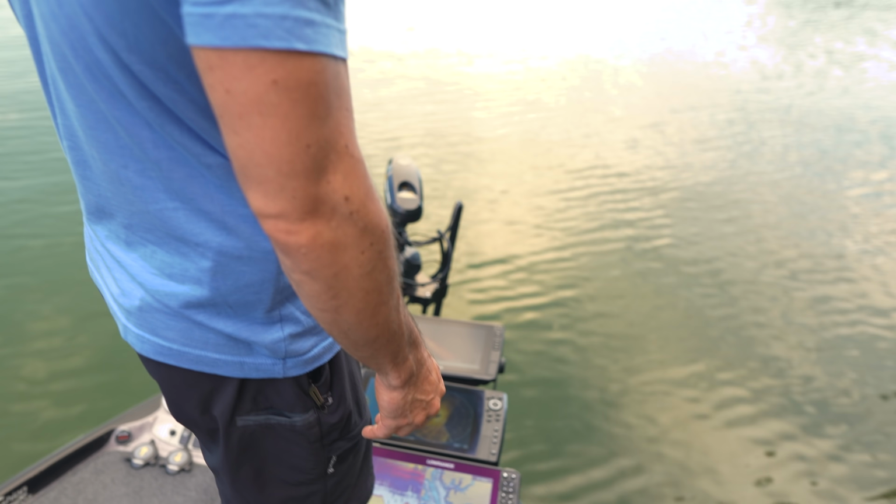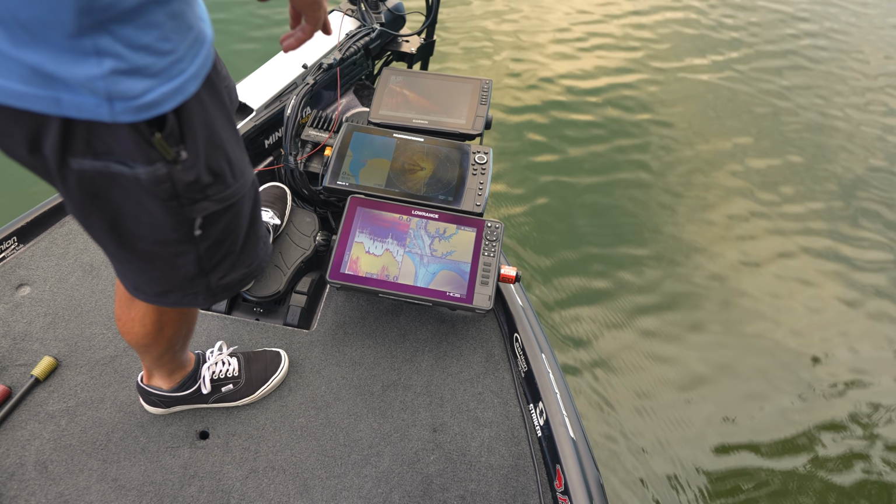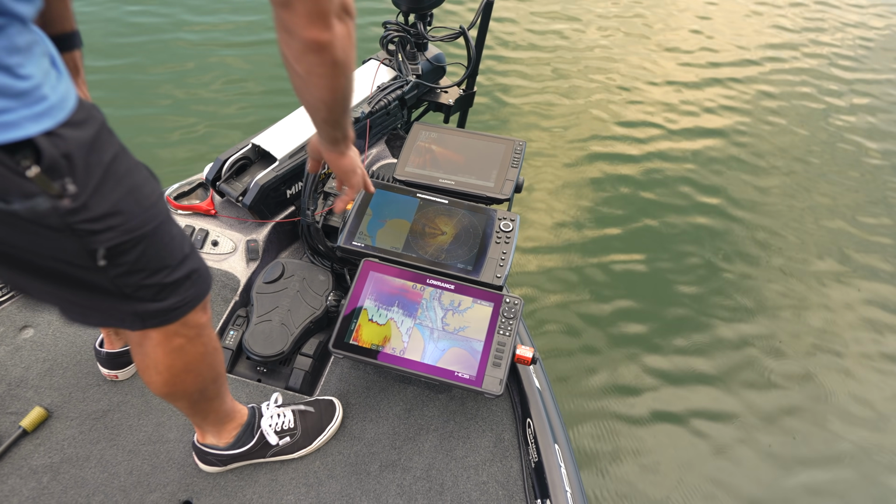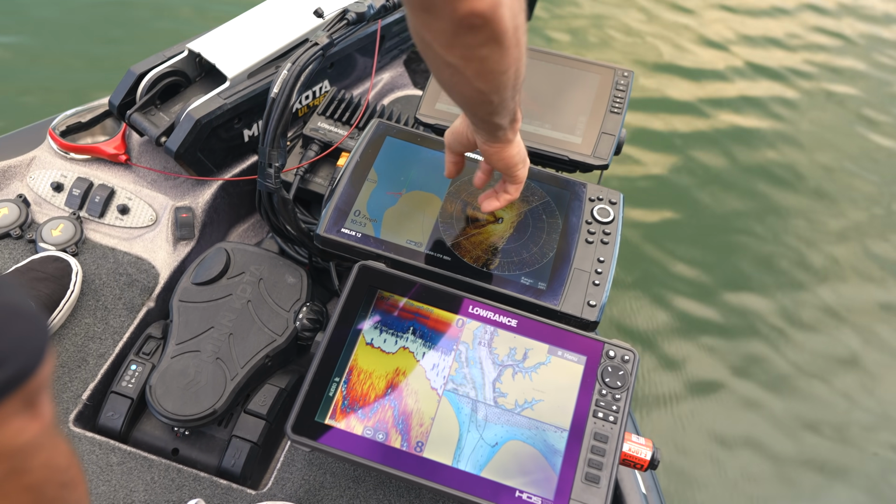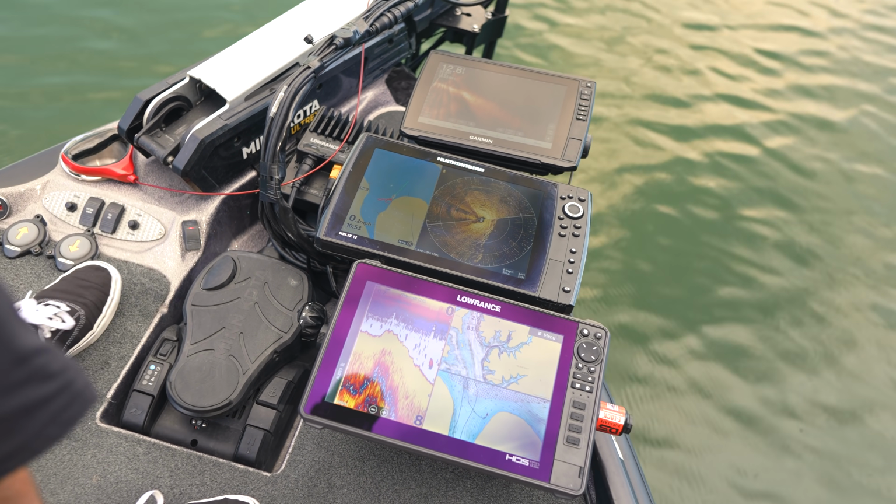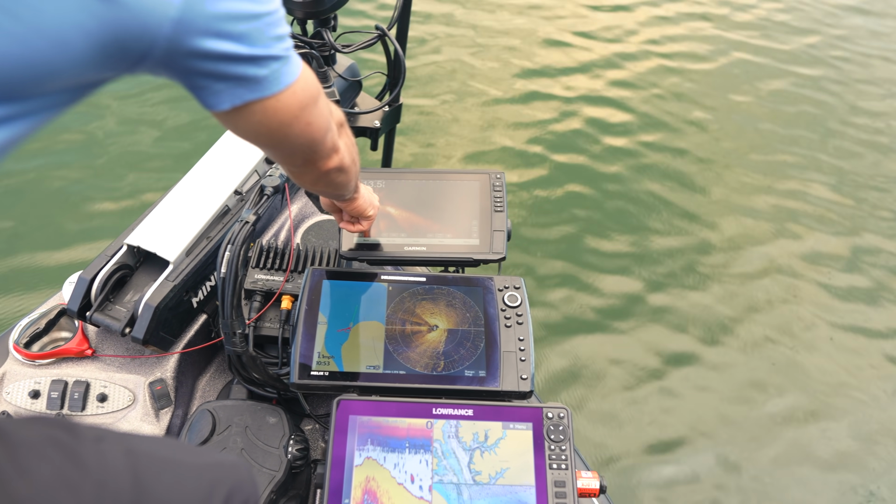But as we scroll around up here, you can kind of see, keeping an eye on the 360 here, that there's more rocky stuff out there. You know, with the drop-offs, it's harder to see, but look right up here. There's a fish right up under the boat.